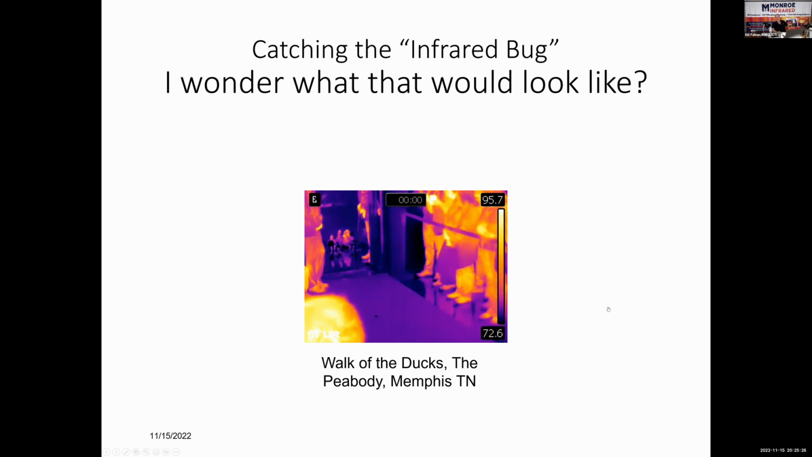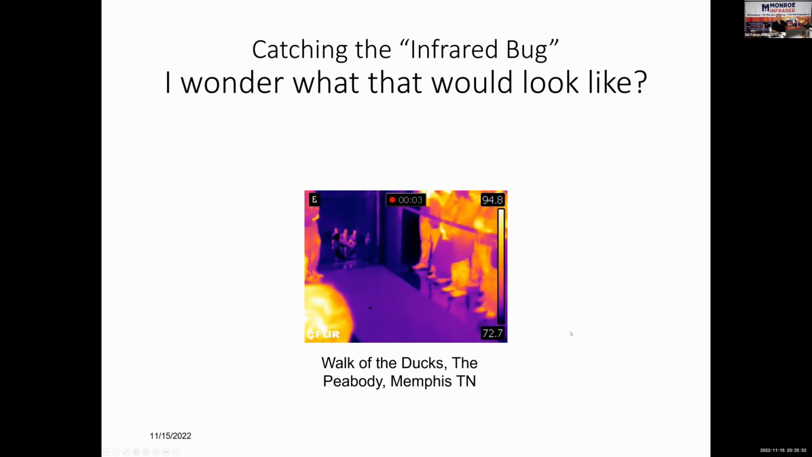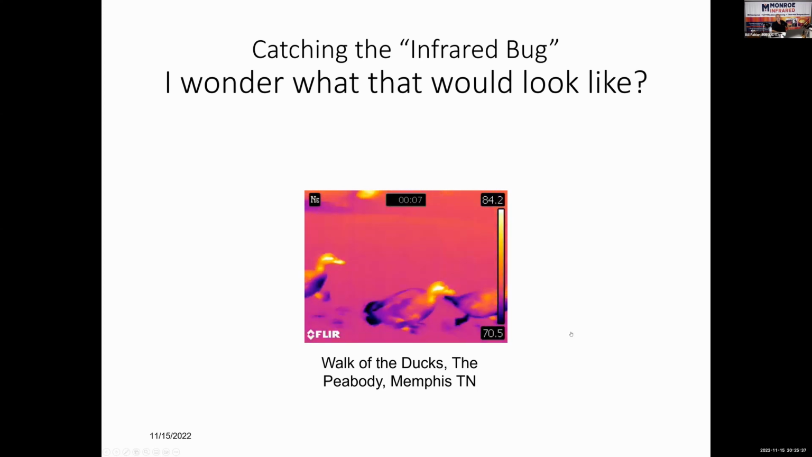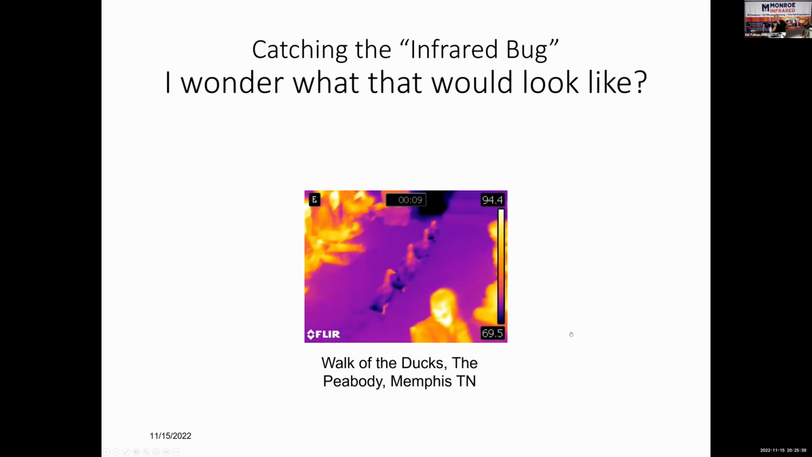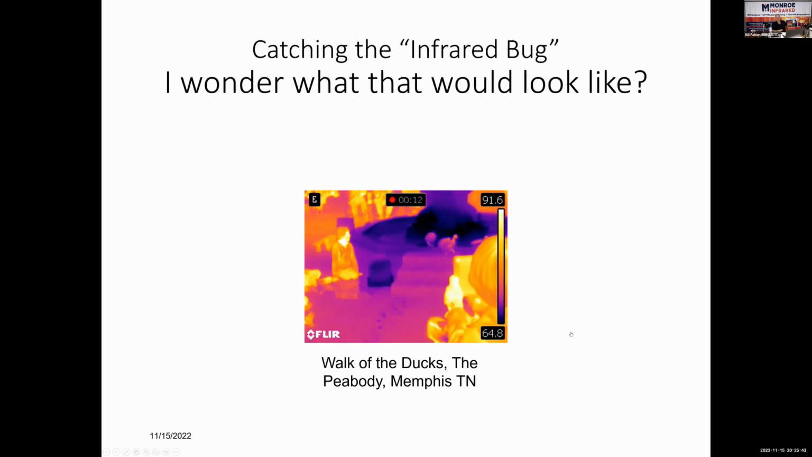I heard this was happening, so I grabbed my infrared camera. Here comes the ducks. Told you, I love this stuff. It's so much fun. You never know what you're going to find.